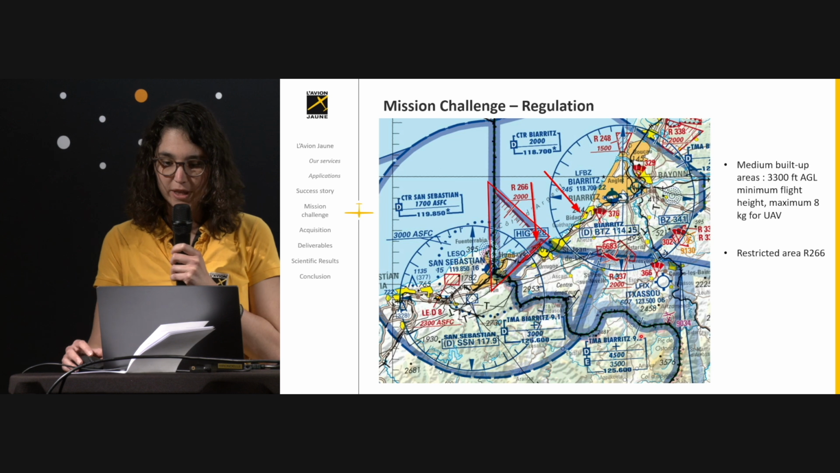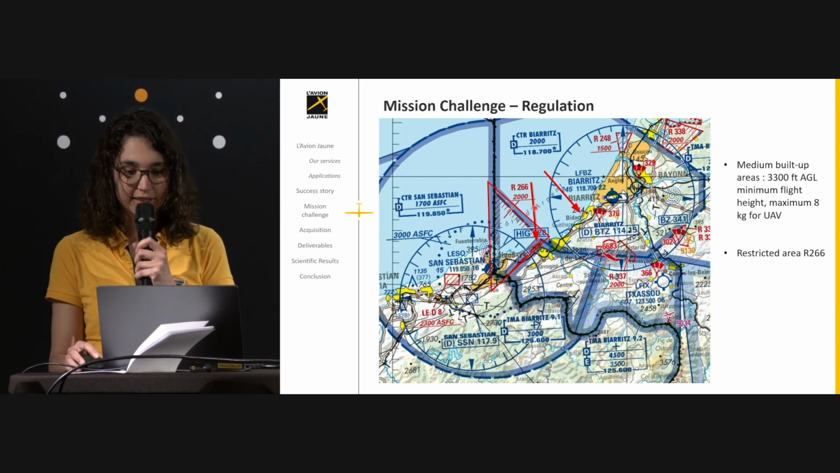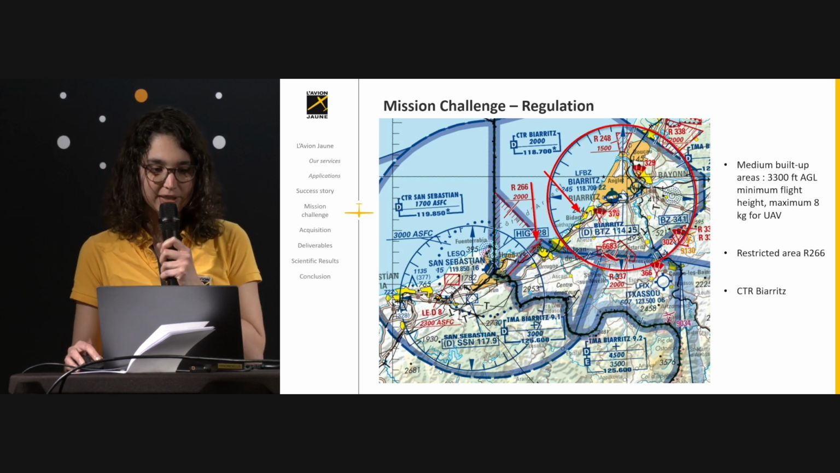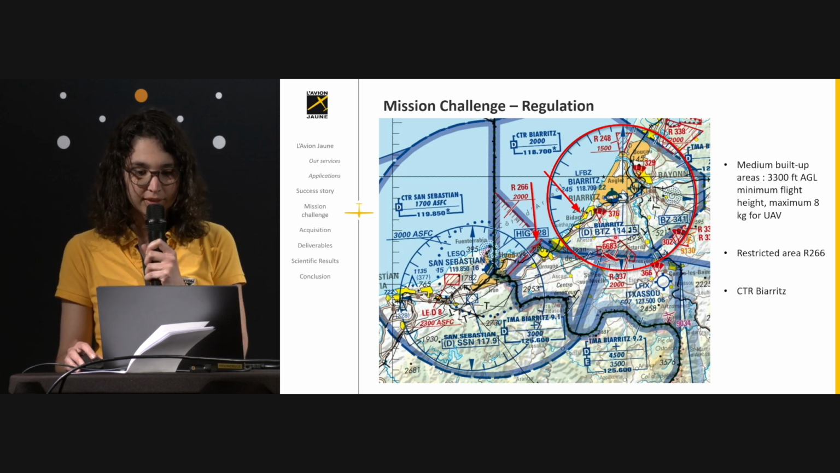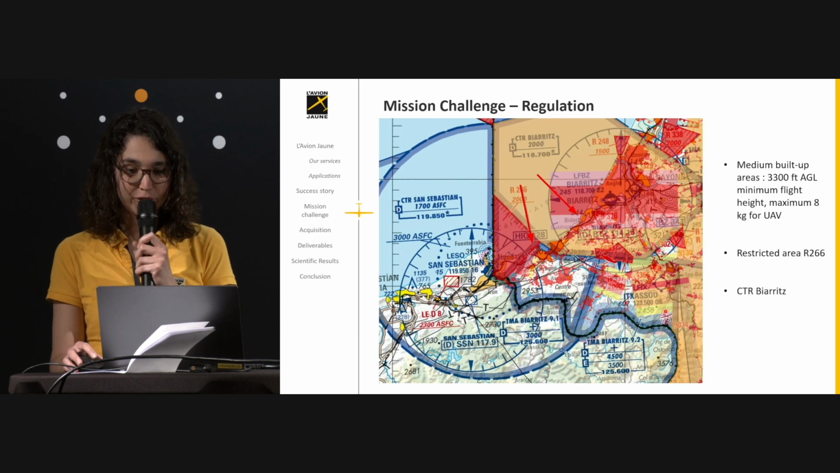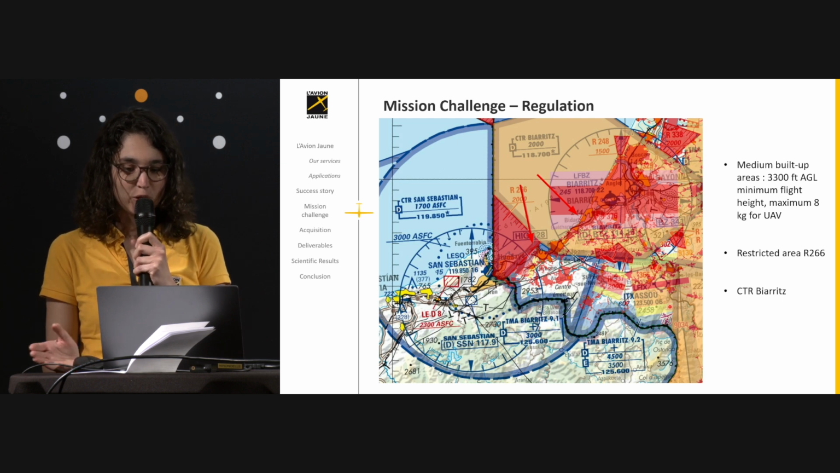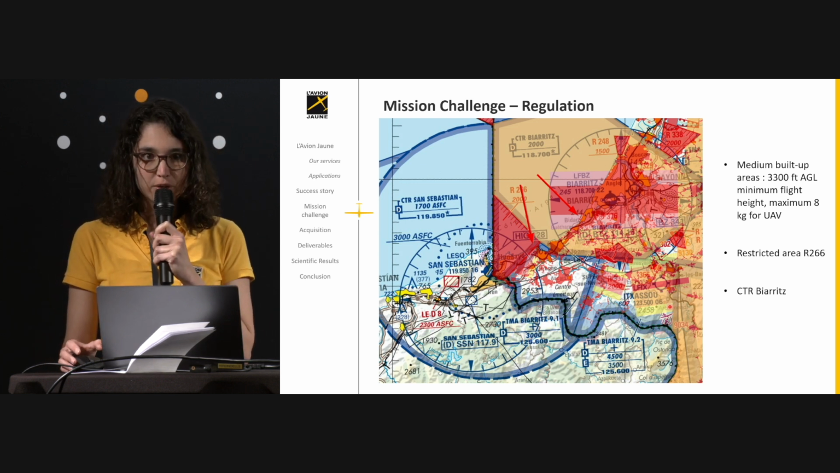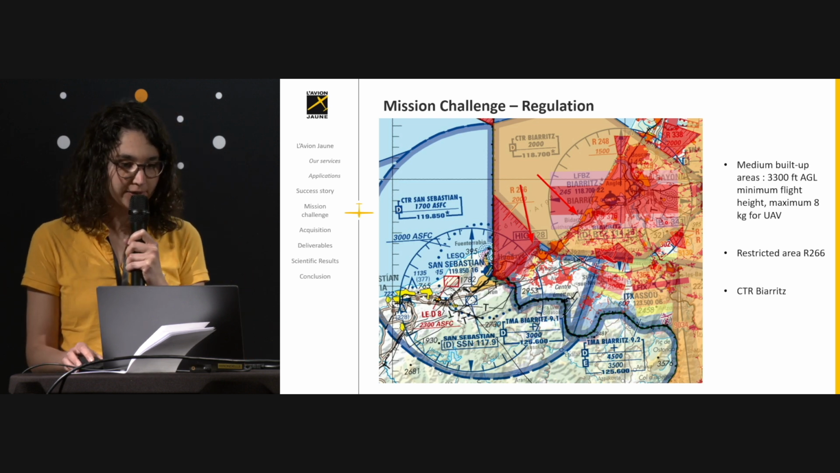Then we have the restricted R266 area, which extends from the ground to 2,000 feet. And the BRGM area is in the control area of the Biarritz airport. And here you have the map of the restrictions for UAV flight in France. The red areas basically represent areas where you can't fly unless you ask for a specific authorization. So as you can see, it is quite a challenge to fly a drone in this study area.